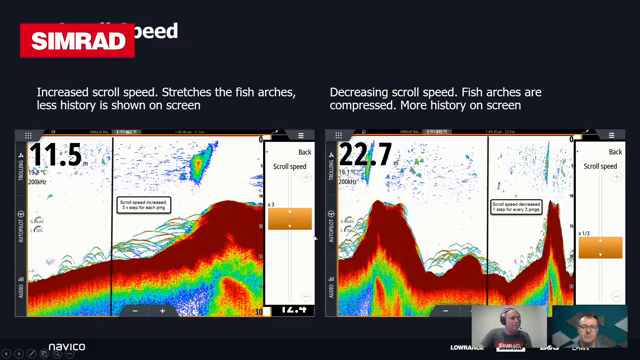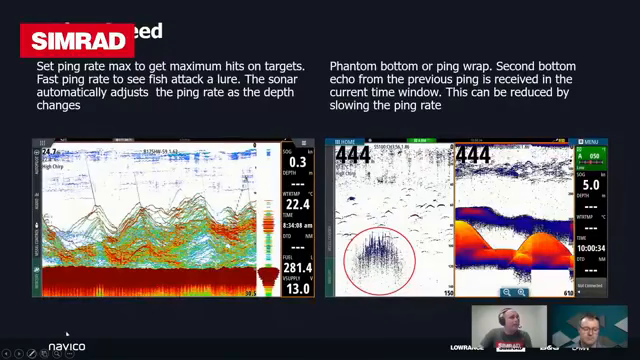more condensed. So again, depending on your boat speed or the terrain that you're moving over, you can make those adjustments. Normally, to be honest, I just leave this on normal. I don't find a lot of purpose for making changes to this one. The next one is ping speed. Realistically, I set it to max and leave it there.